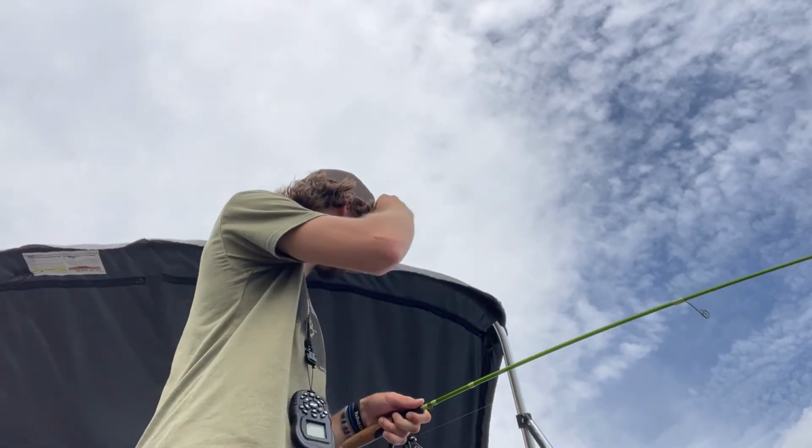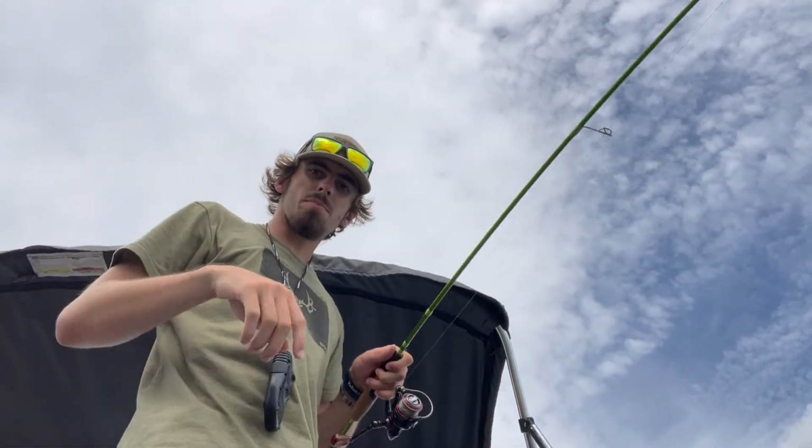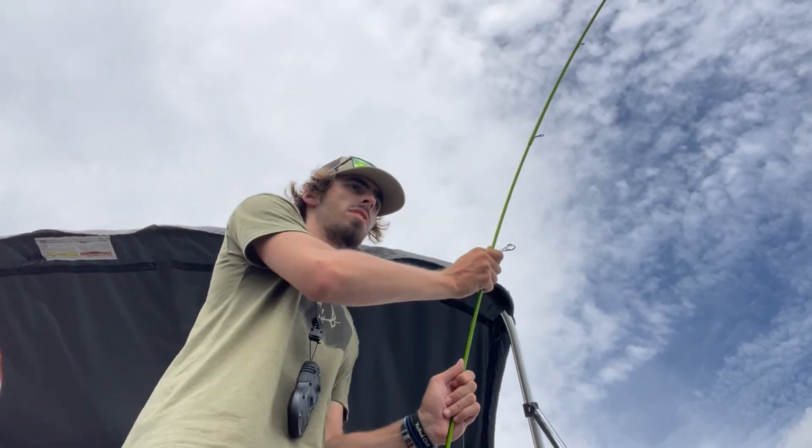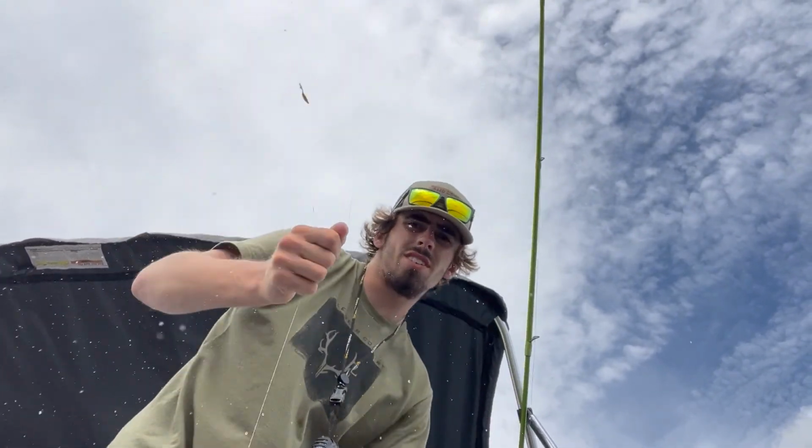I'll tell you what, though. These ACC crappie sticks rods are just the stuff when it comes to slip bobbering fish. Just go ahead and flip it in here.